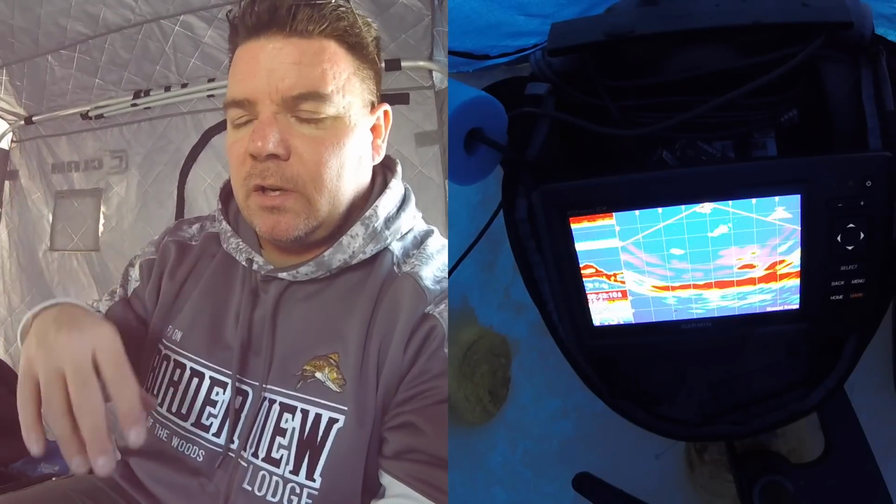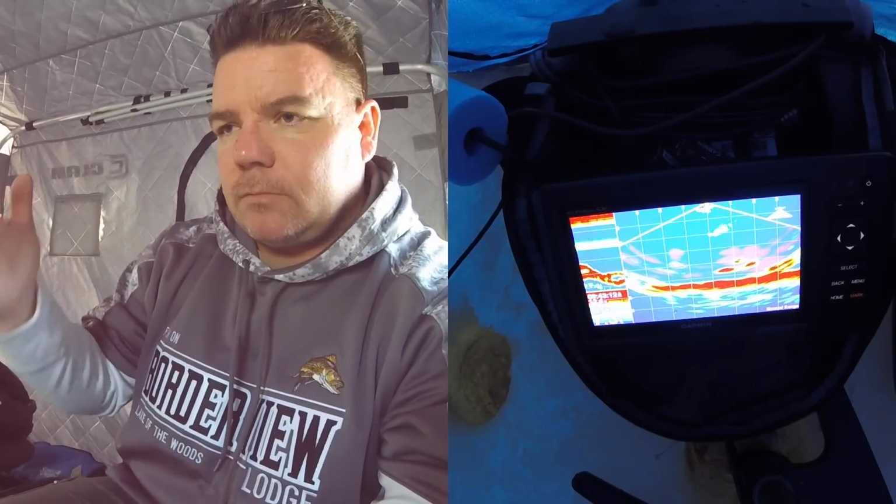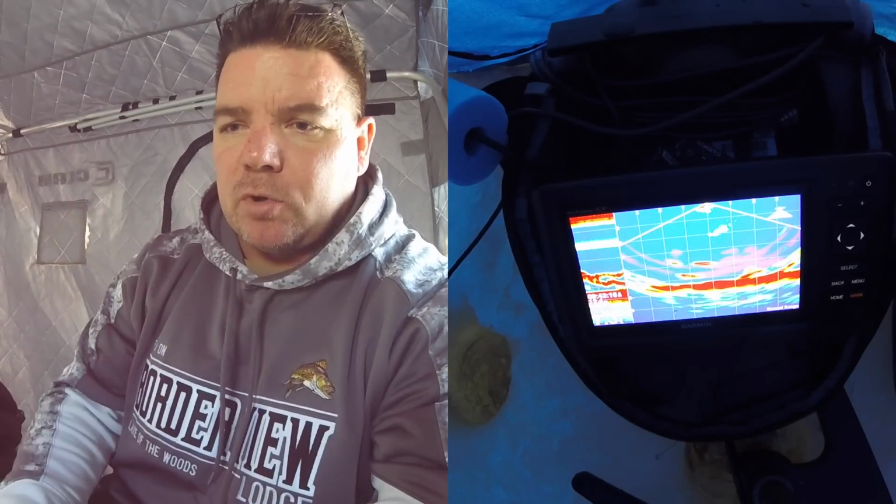The one thing I do like about this unit is that with your traditional Marcum and Vexilar flashers, you're just seeing an up and down column where your cone is. Is the fish coming from a certain direction? All you're seeing is an up and down kind of motion.